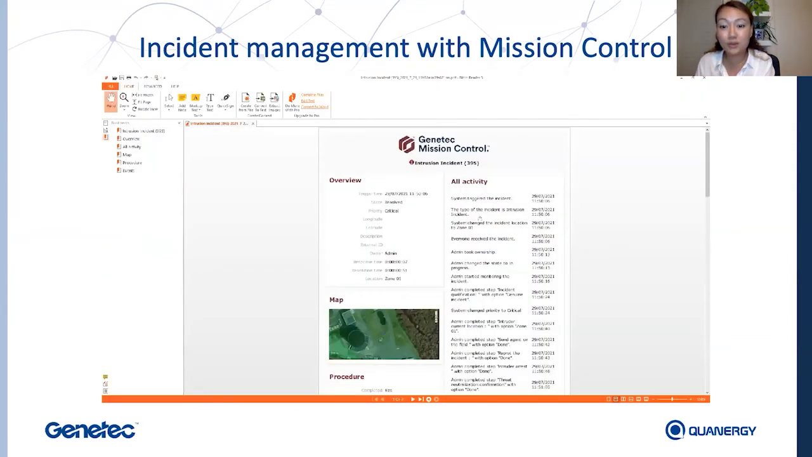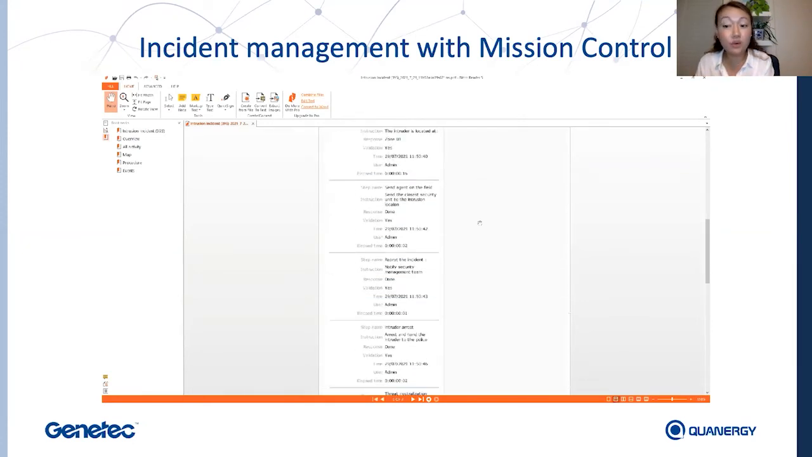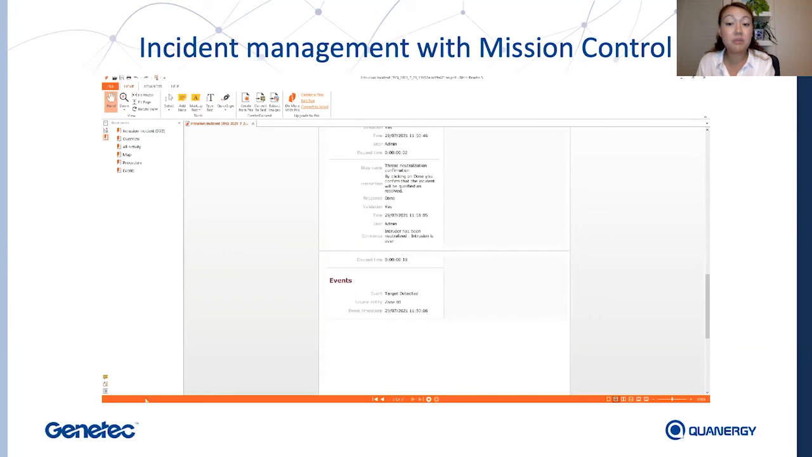So here you go. Right now, you'll be able to have a brief overview of the incident. You will have the map view of the location of the incident, the procedures that were taken, as well as the full activity log of the incident management process shown here. This is going to be really useful for sharing information among all of the different teams that were involved in resolving this incident.